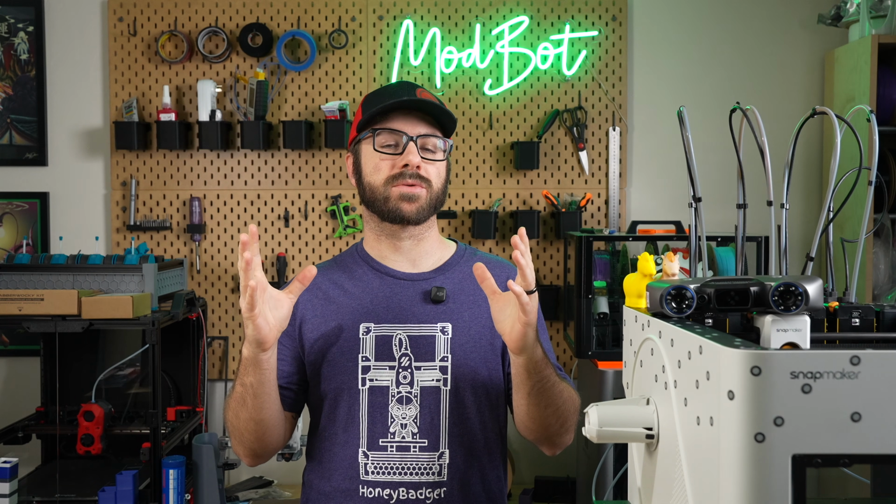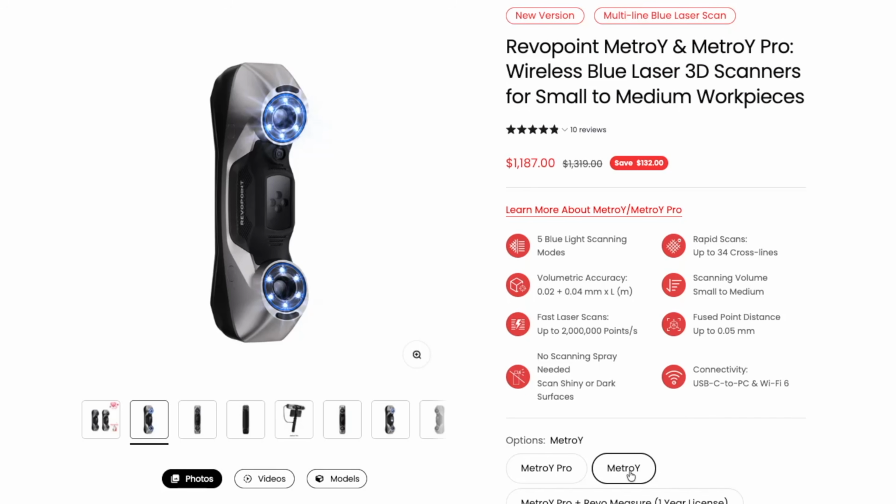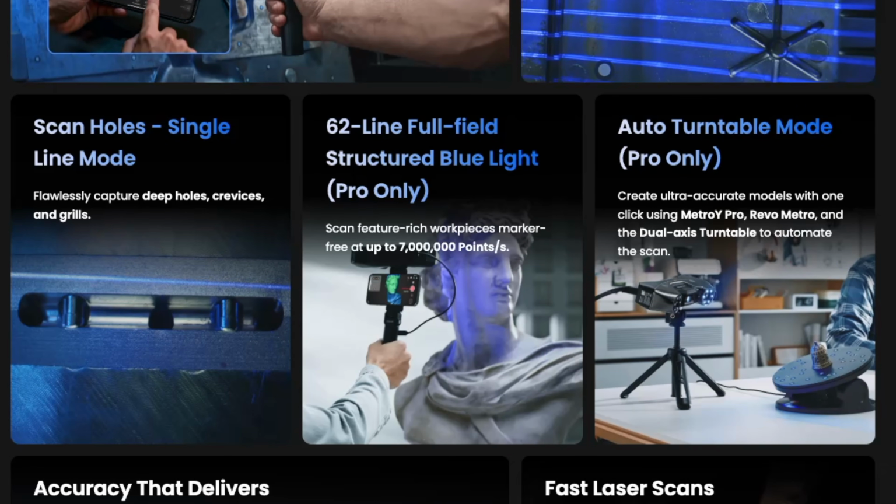Let's start by running through the scanner's specs. And for clarity, there are two versions of this scanner. There is the MetroY, which is the version I have and what I've tested, and there is the MetroY Pro. And there are some key differences between these two versions that we'll cover in just a moment.